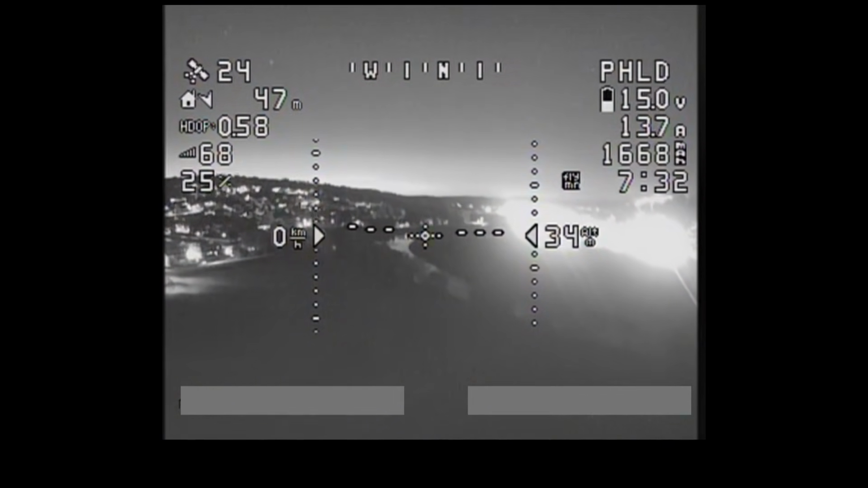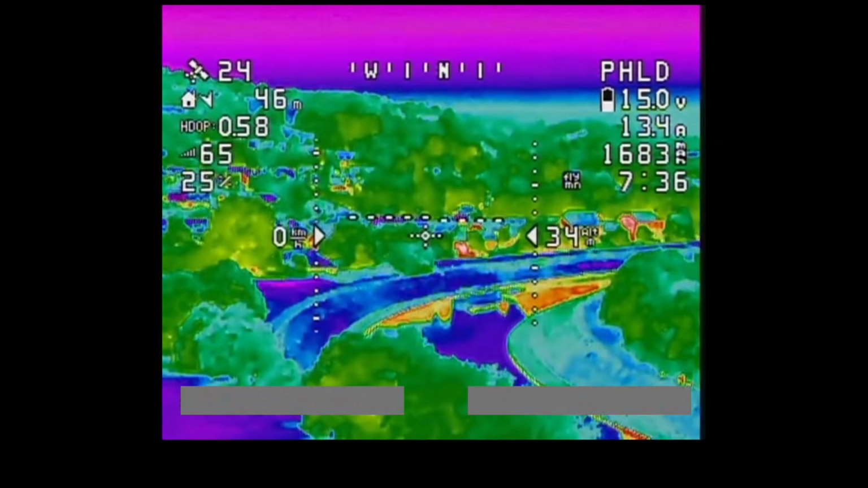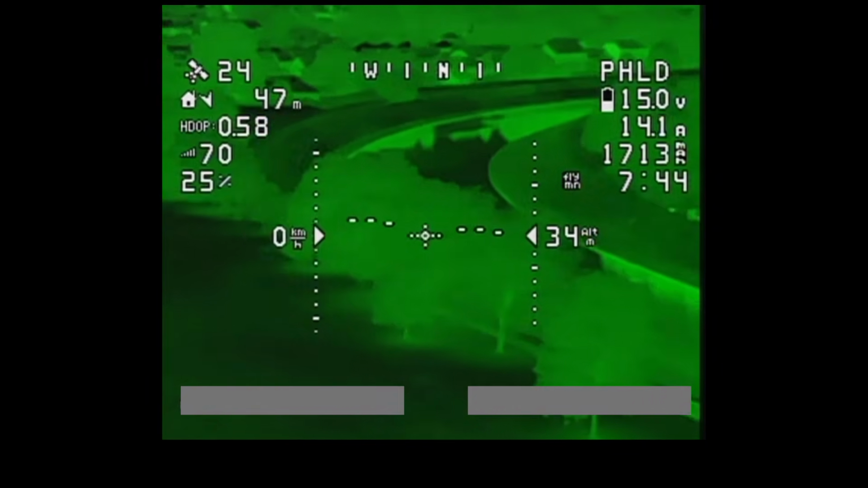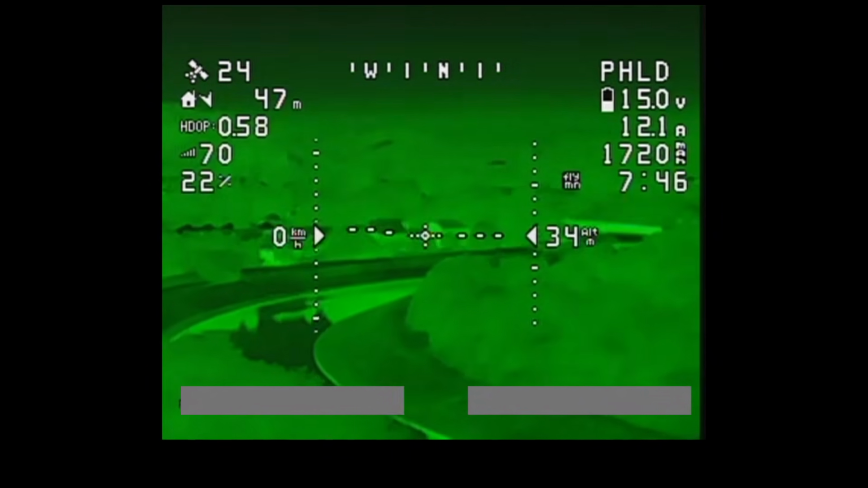Let's just have a look at the river in the distance there. So yeah, there is the water. It's interesting how you can see reflections in thermal in the water there. Just have another look in the green view there.